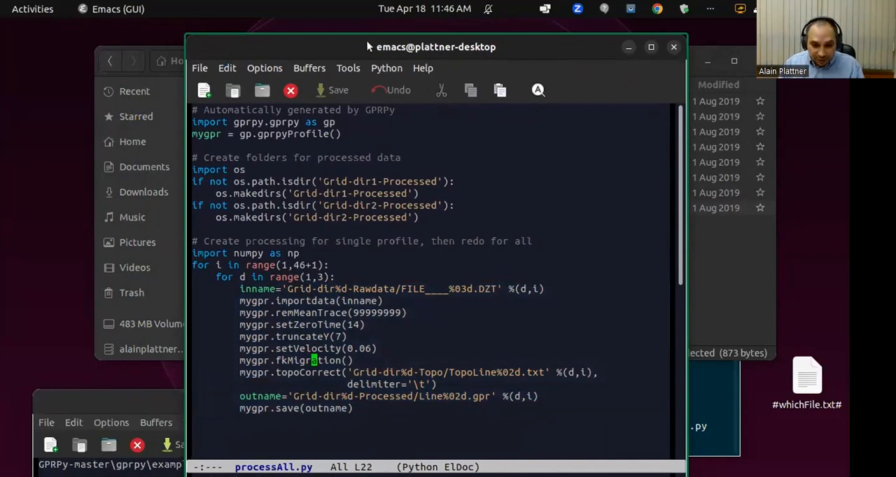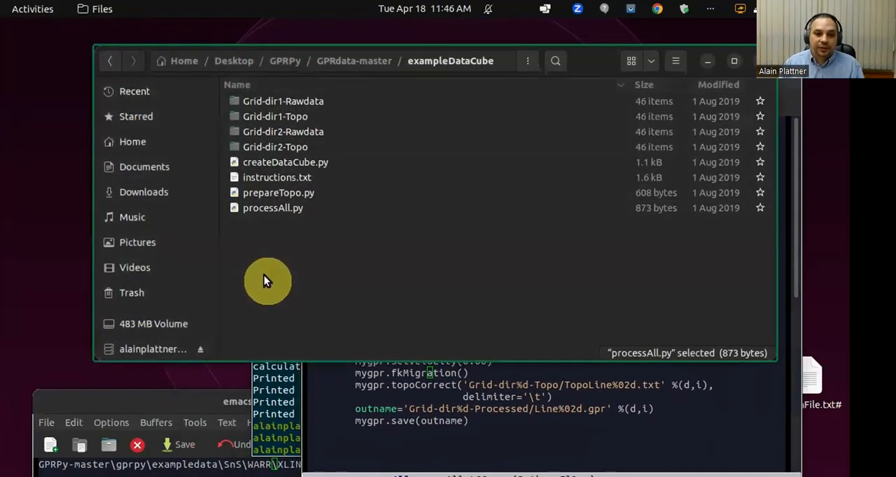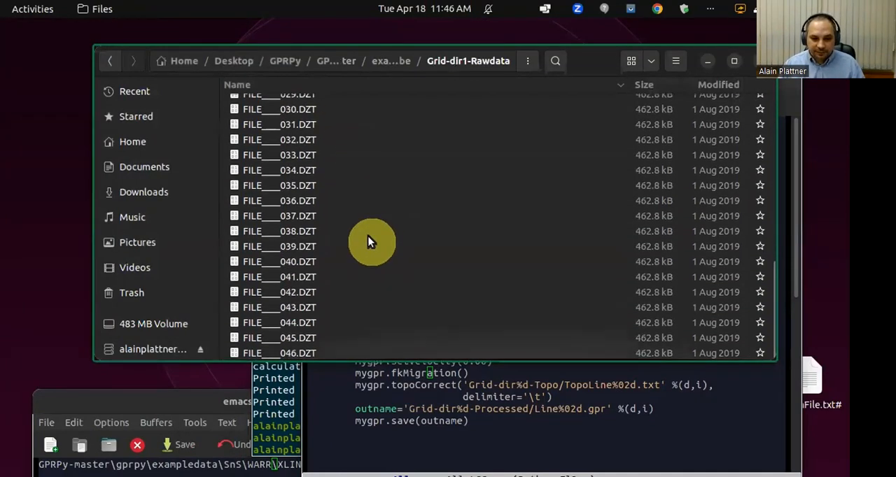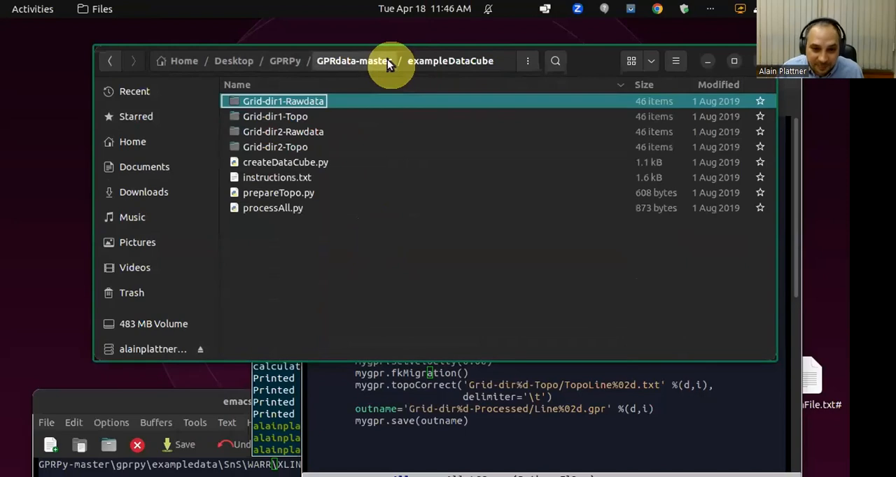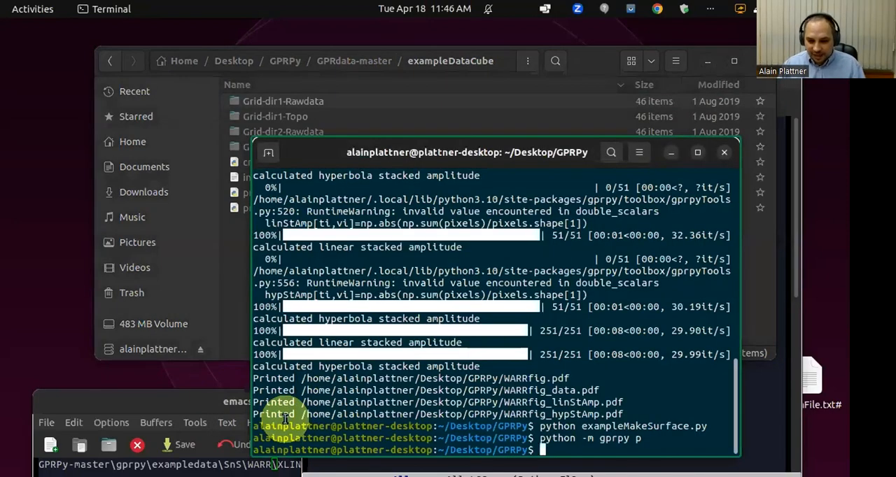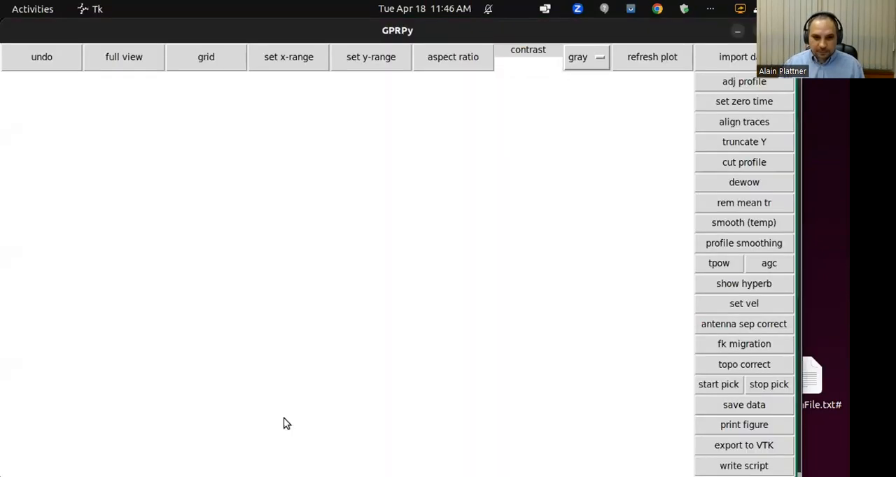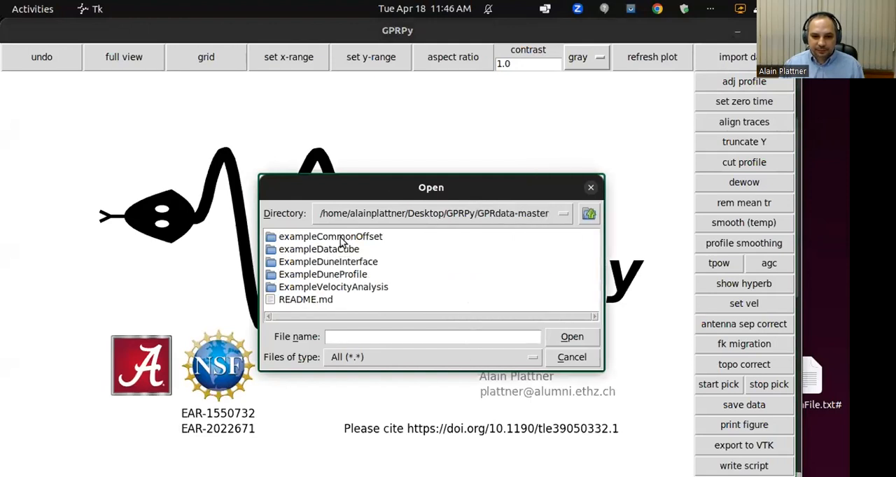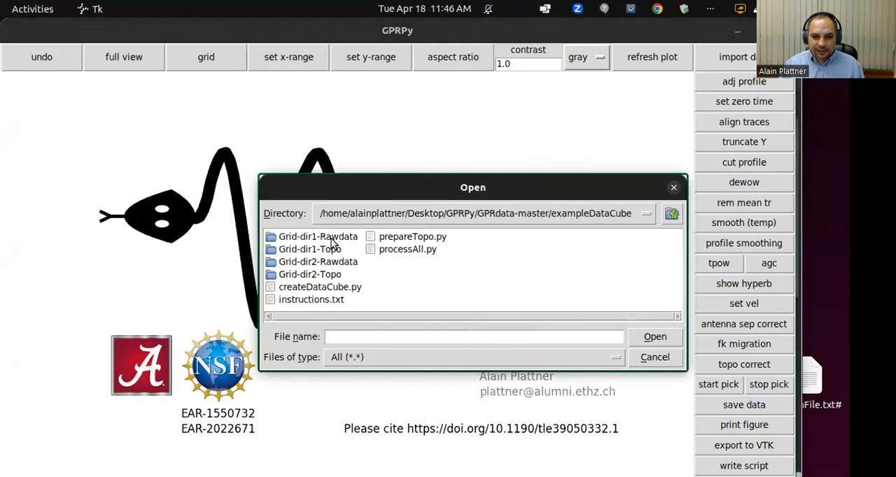Of course, what you could do is you could go to every single one of these files. There are, well, how many are there? 46 plus 46, there are 92 files. So you could hand process 92 profiles if you wanted to. Let's actually have a look at one of those. Let's import data. This is sample data cube.